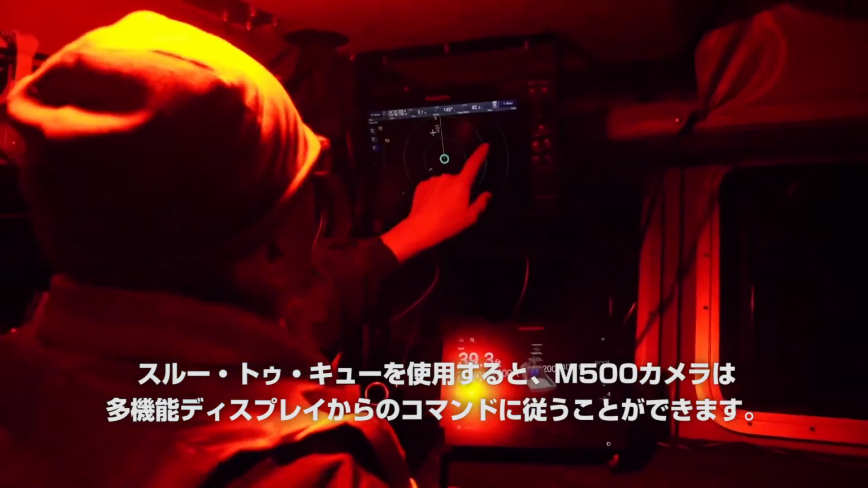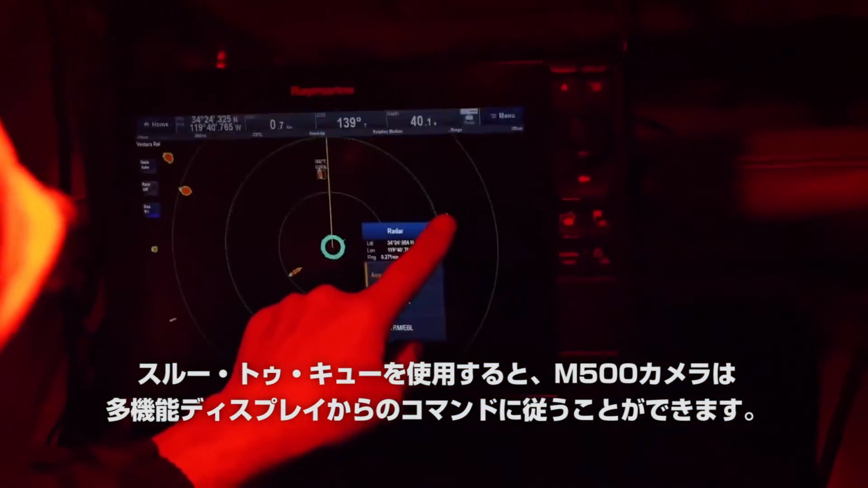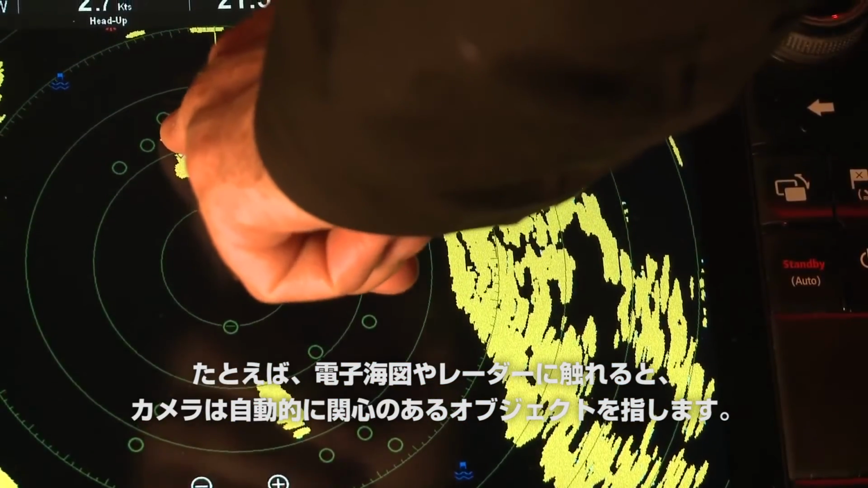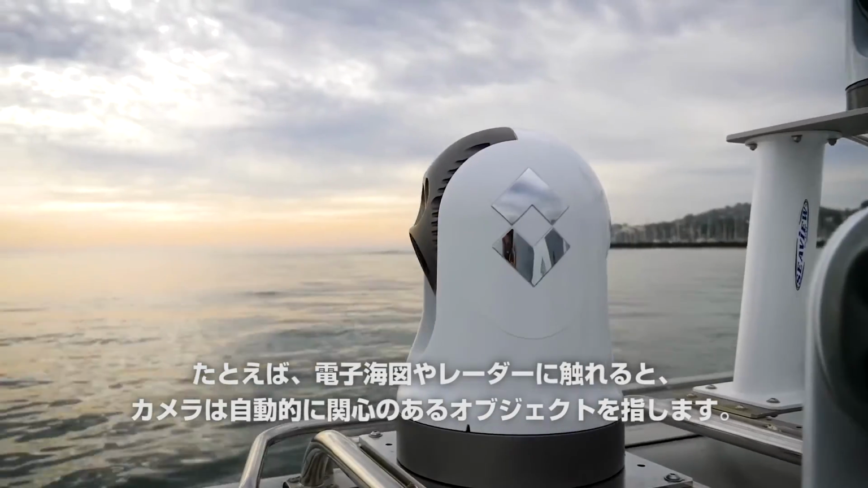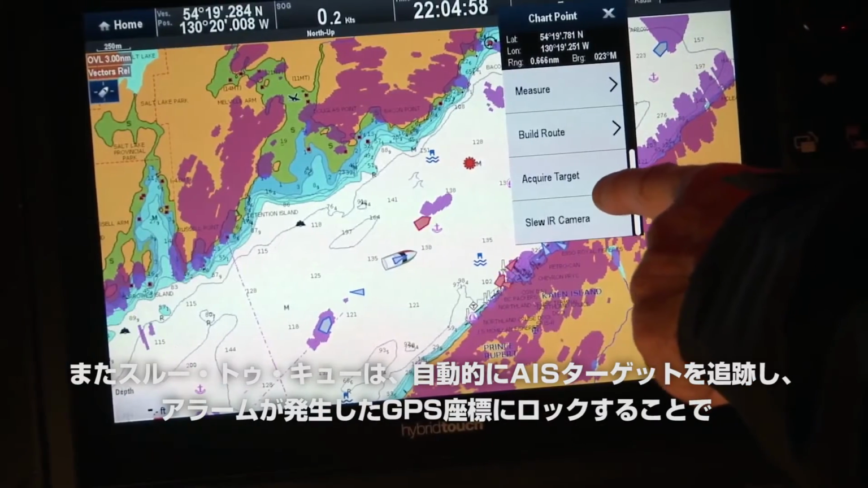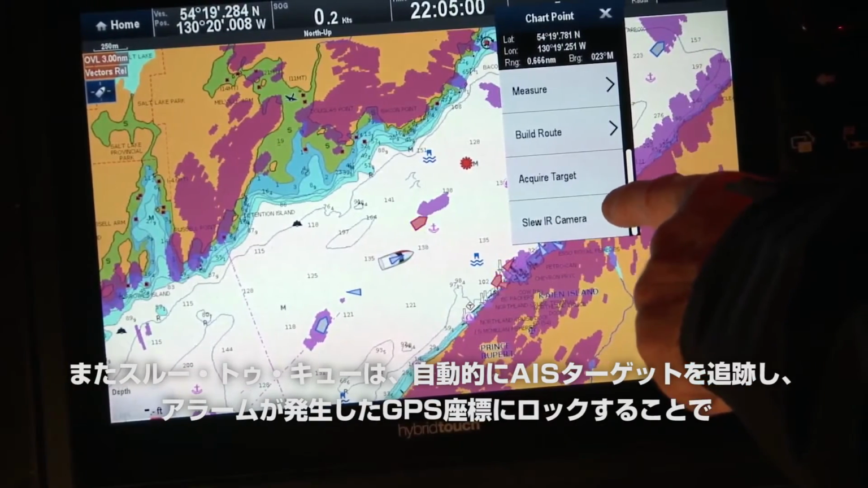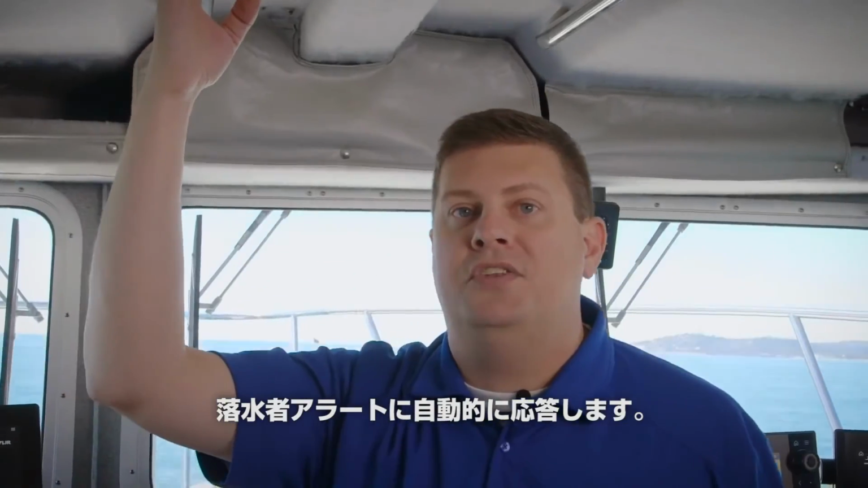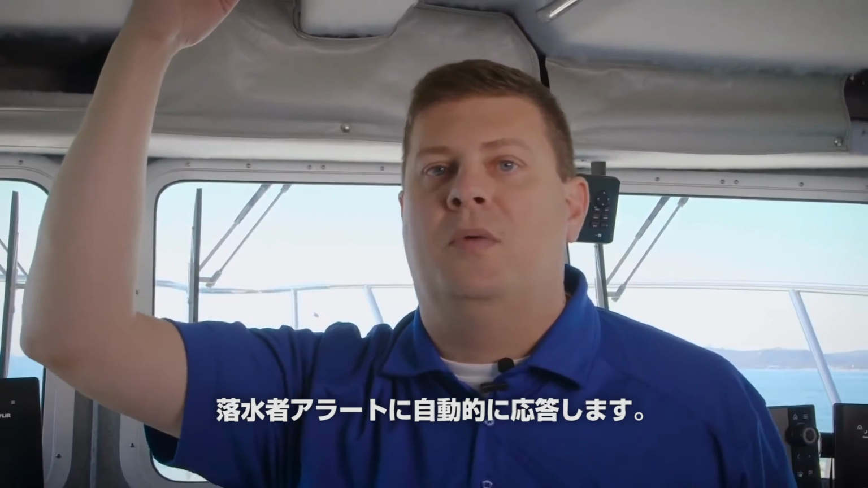Slew to cue allows the Flir M500 camera to follow commands from the multifunction display. For example, you might touch on the electronic chart or radar, and the camera will automatically point at the object of interest. Slew to cue also lets the camera automatically track AIS contacts and respond automatically to a man overboard alert by locking onto the GPS coordinates where the alarm was triggered.